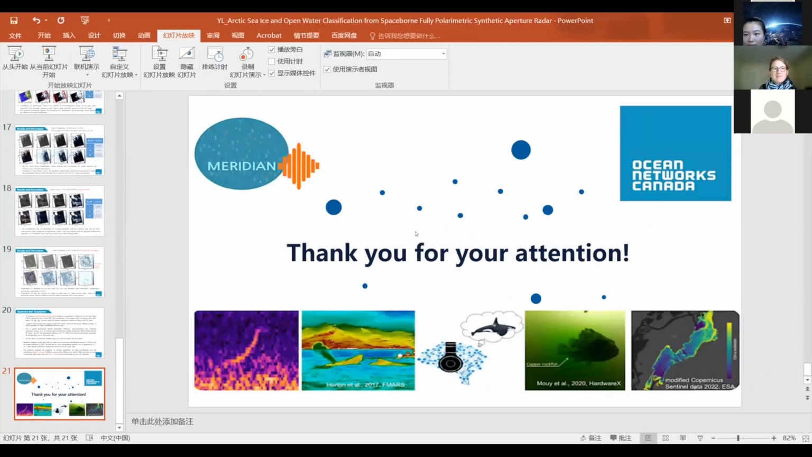I have one question. I wondered what other data can help you to clarify between these different systems, like if it is a rough sea surface caused by wind, or is it like this pressure ridge or not? Yes.